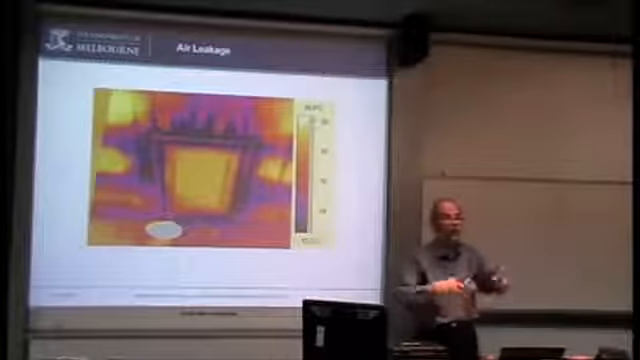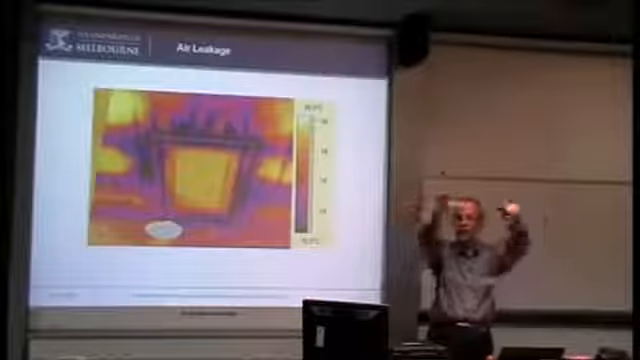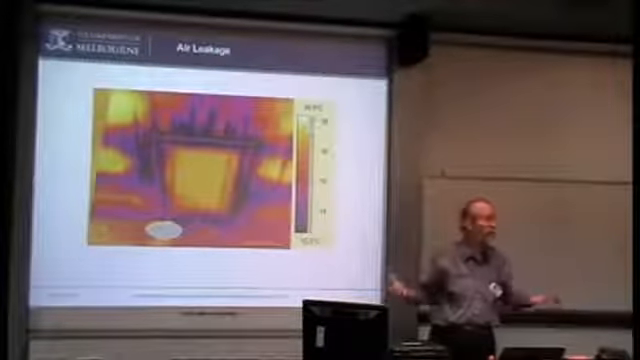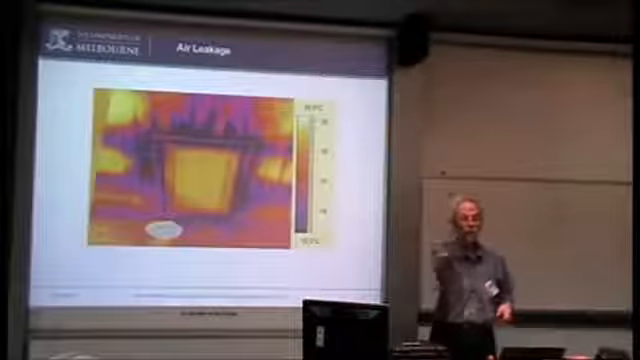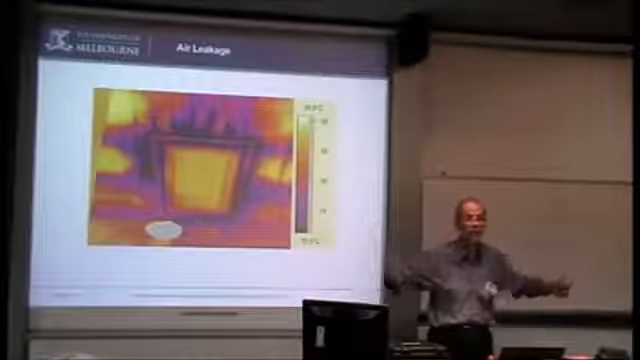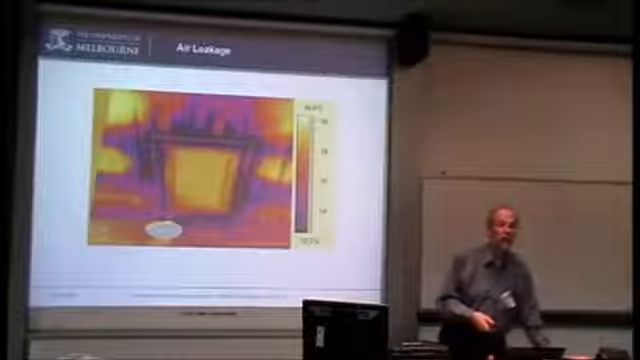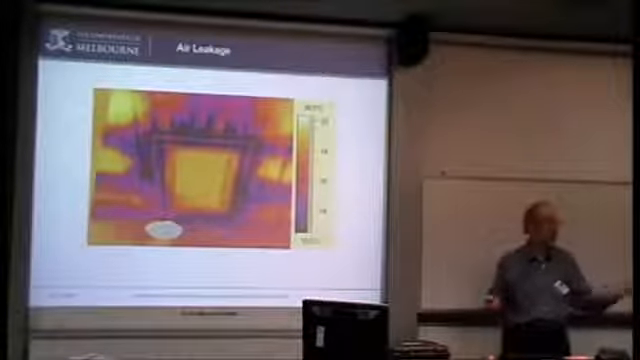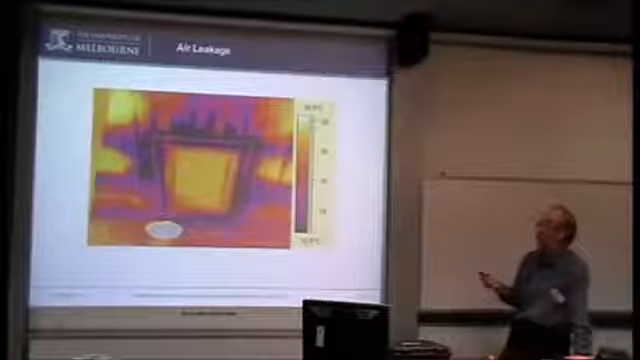People will sit in a room and say, I'm feeling cold. All the normal measurements will show that it's okay in the room, but they're actually getting drafts. And then where is it coming from? The infrared camera is a good way of picking that up. If they're saying they're feeling cold, then it's got to be coming in somewhere. The doors, around windows, there'll be lots of places, but the camera will show where the problem is for these people.